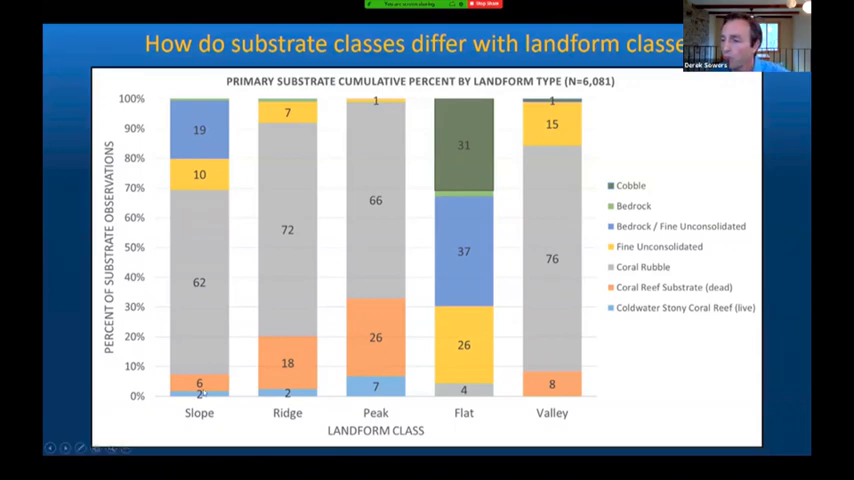So starting at the bottom, this blue class is essentially live reef. You can see that only about 2% of the observations in slope geoforms had live reef, 2% in the ridge, and then 7% in the peaks. So again, the live coral tends to be higher elevated relief, up more in the peak geoforms.